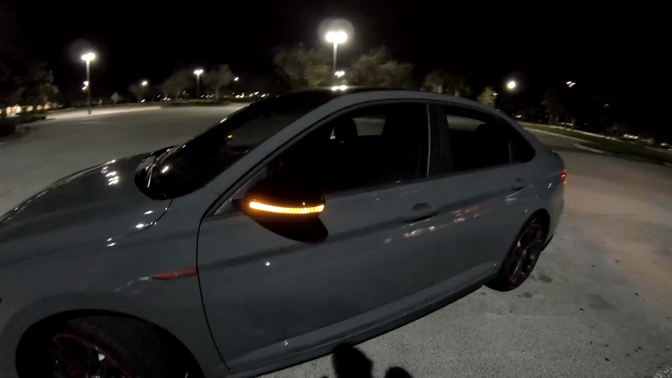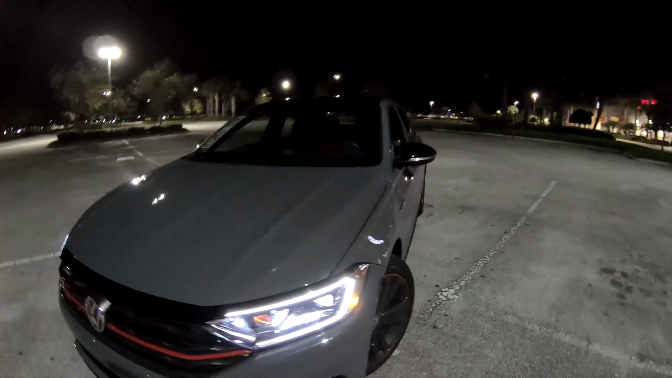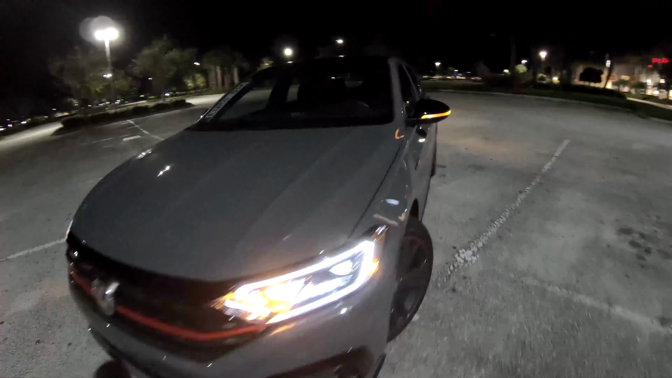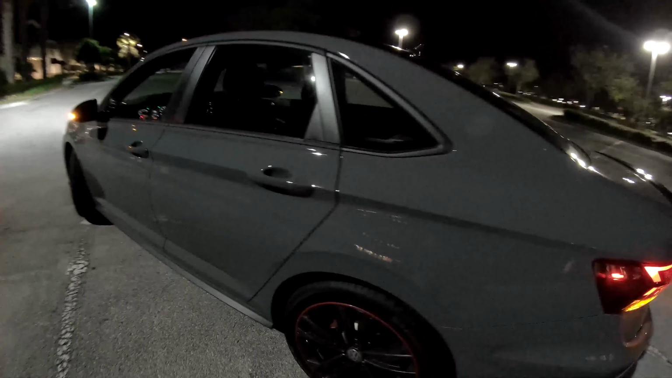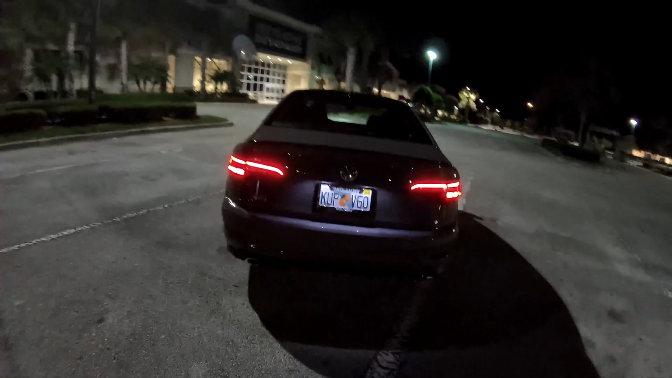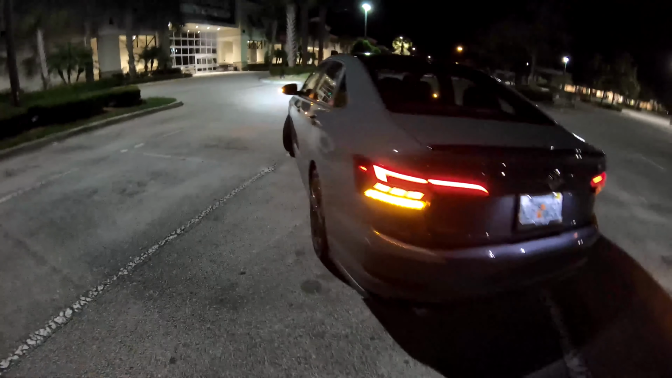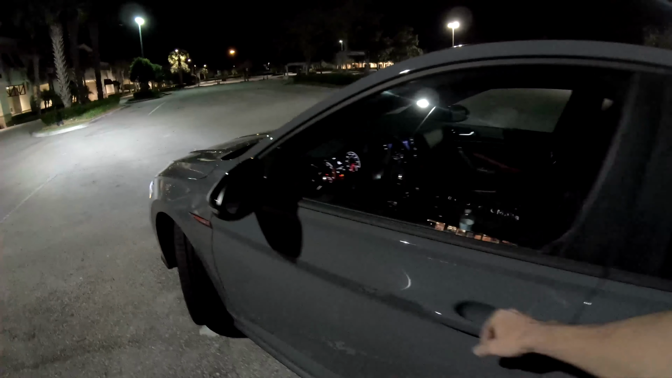So you got the LED turn signals on the mirrors, and then the incandescent turn signals in the front, which I'm sure we can change to LED. I'm definitely going to be looking into doing something like that. And then in the back, obviously the LED turn signals. So anyway, that's a nighttime view of the car.